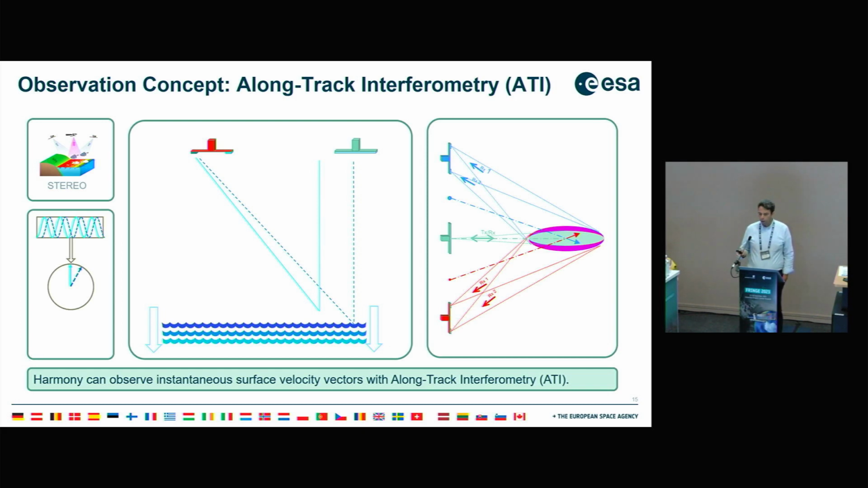What you see on the right is that we will have the actual motion, the vectors that we see somehow in the middle between the actual Sentinel-1 and Harmony satellites. So in this case, we get basically 2 components of the velocity.